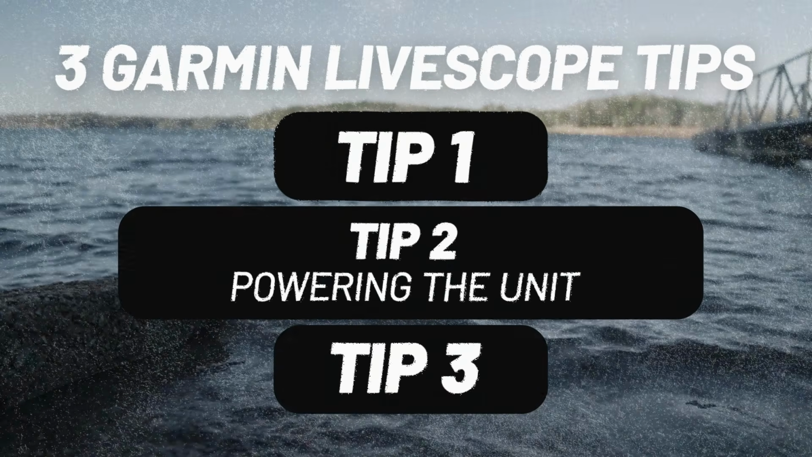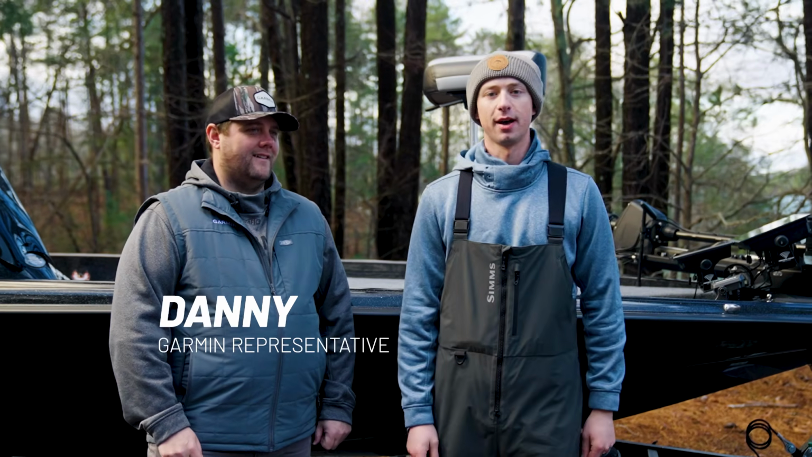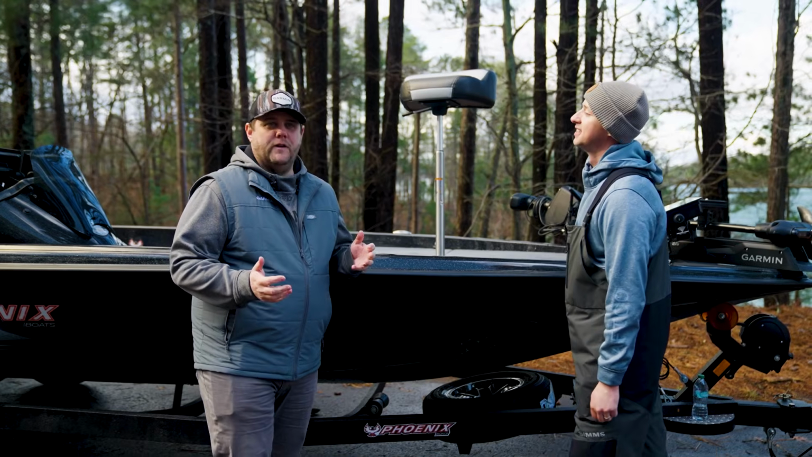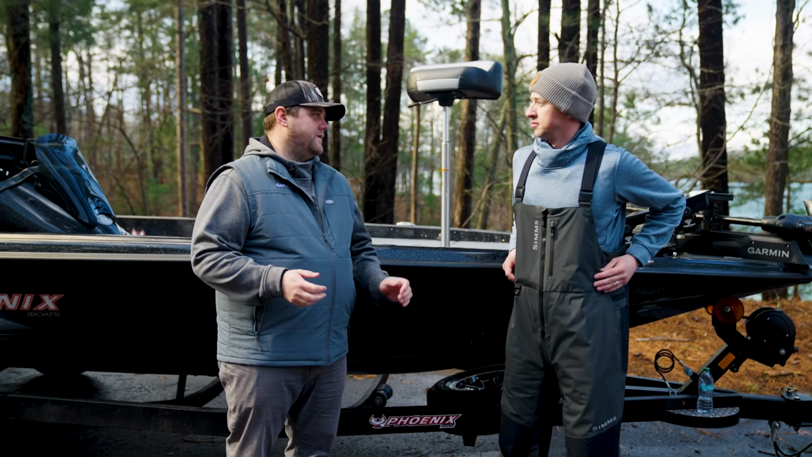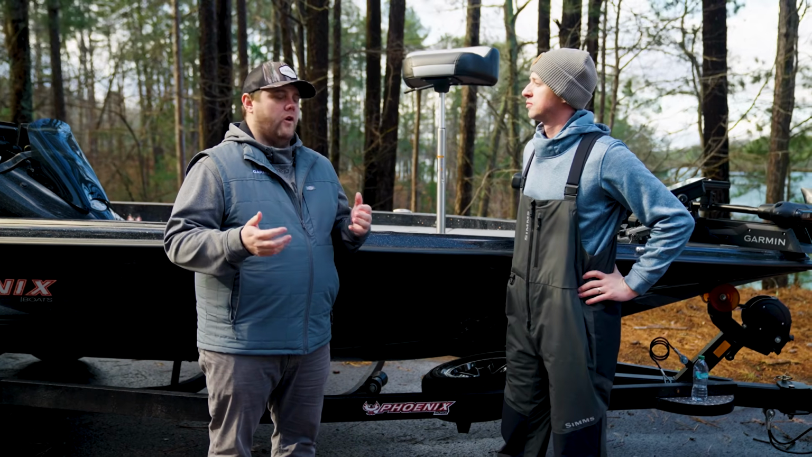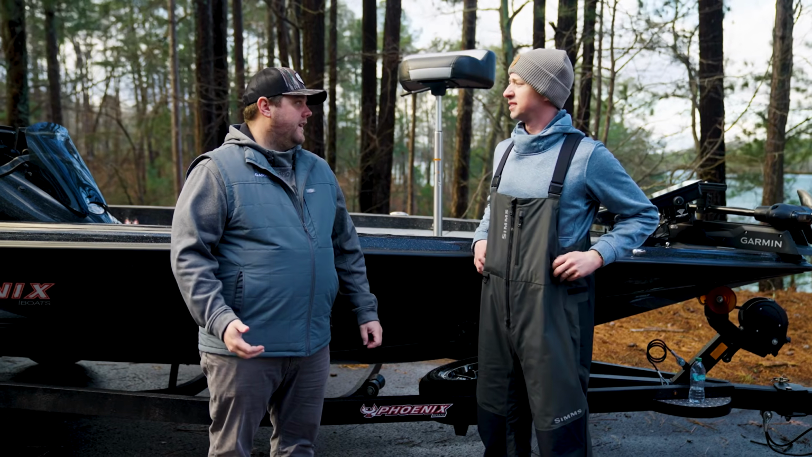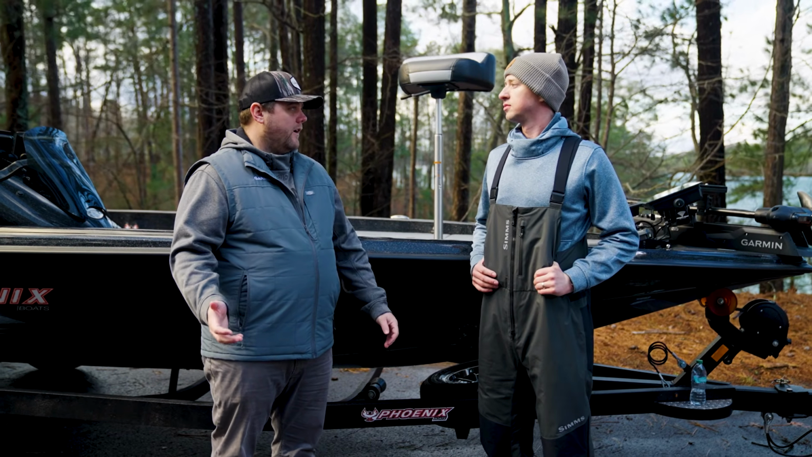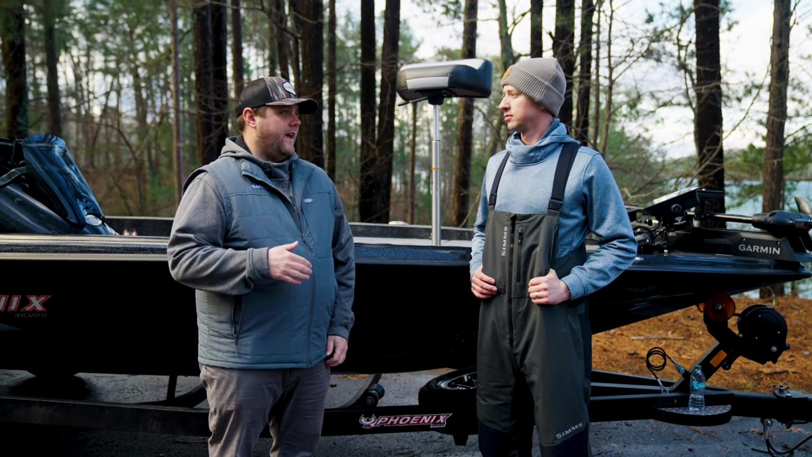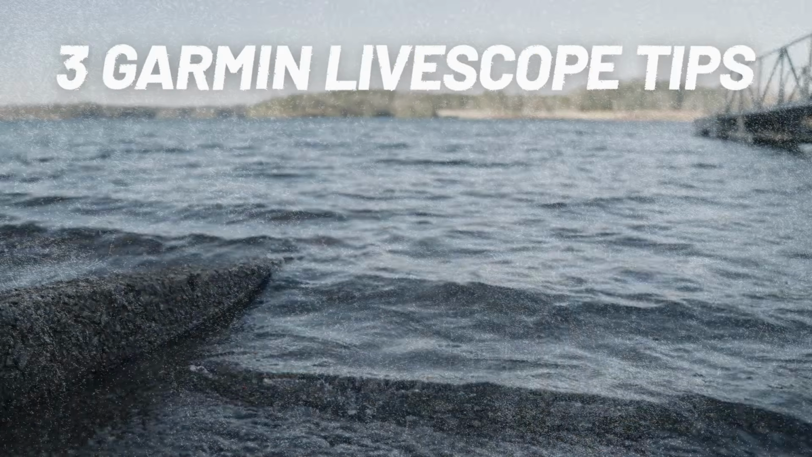So you've got your transducer mounted. The next thing you're going to want to think about is how you're going to properly power up your device. I've got Danny here from Garmin to come help talk about that a little more. Yeah, absolutely. When powering up your Livescope transducer in the graphs, really the most important part is just having good quality 12-volt power. And then of course from there having the proper leads that you need. We recommend 8-gauge wiring on the Livescope units, and being able to have dedicated runs for all of the things you're powering with the correct gauge wire is important.